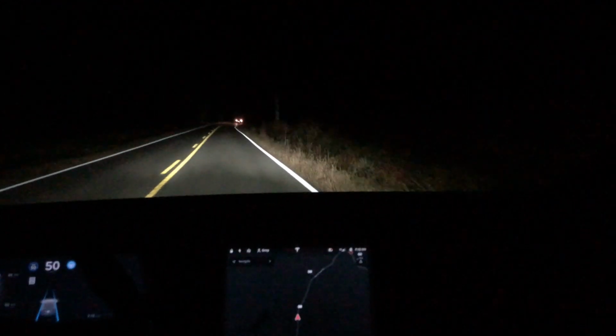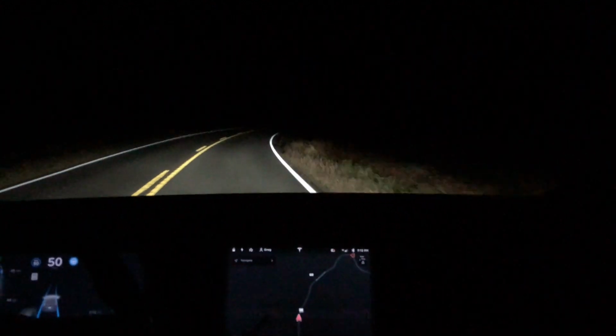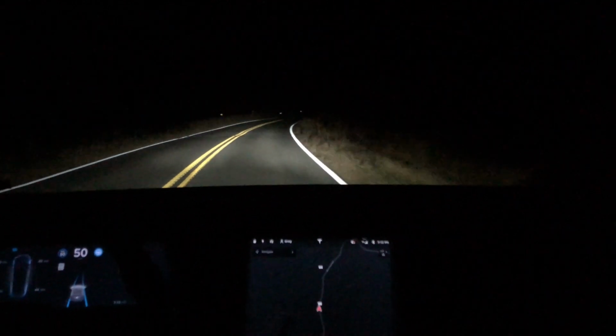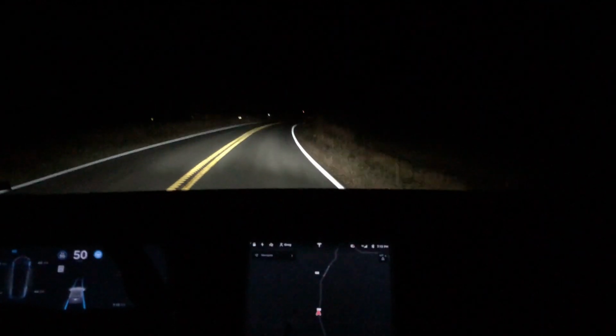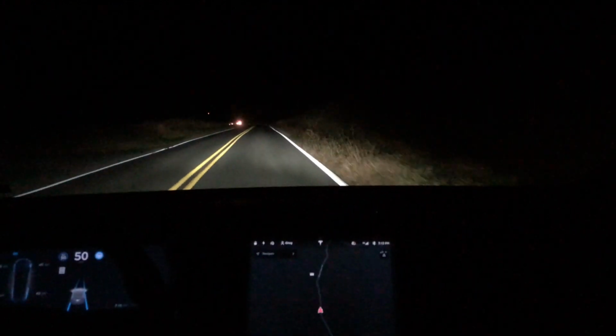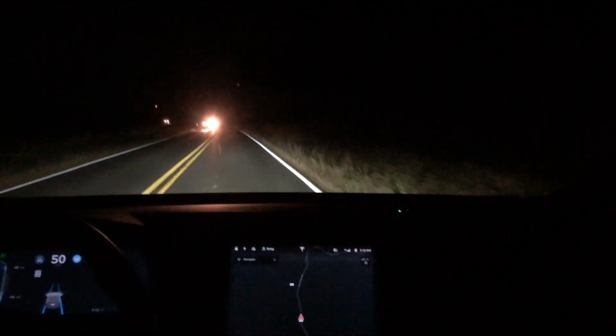Coming up is another example where it's a little bit late with the high beams, and it seems that when cars are approaching from the right side or from a right turn, that it's a little bit later than if they're straight on or from the left. Now this isn't all the time, and I'll have to keep an eye on it to see how it progresses. You can see with the cars coming up on the left side, it flips down very quickly.